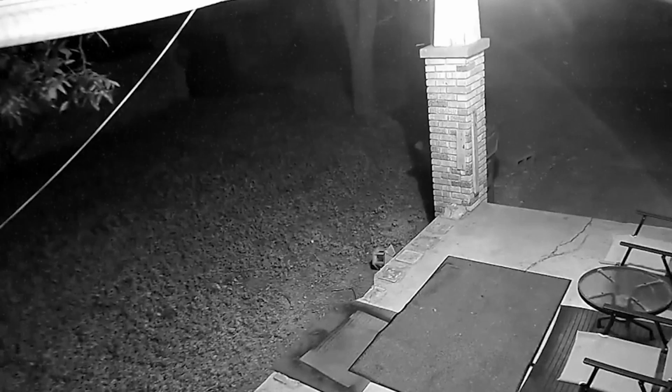The homeowner noticed strange noises coming from the back of the house, which were captured by the security camera. The video captures a chilling, distant scream of a creature.